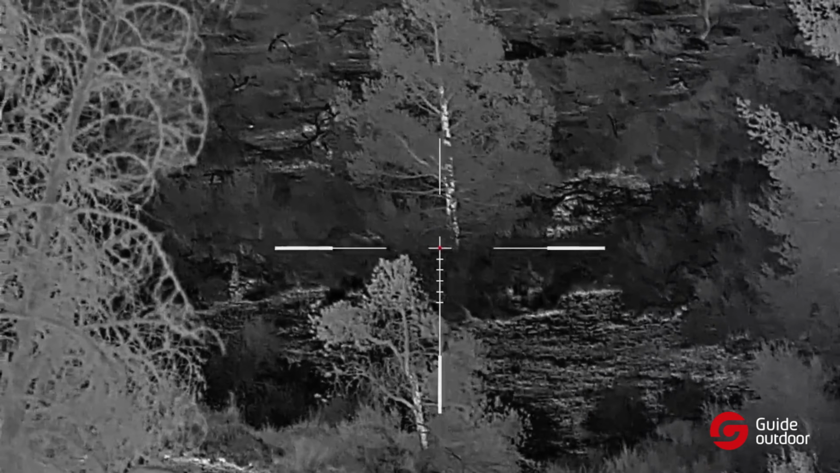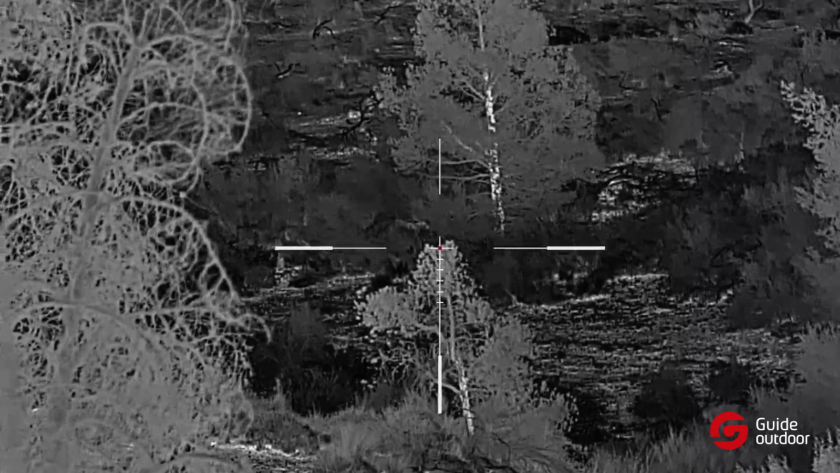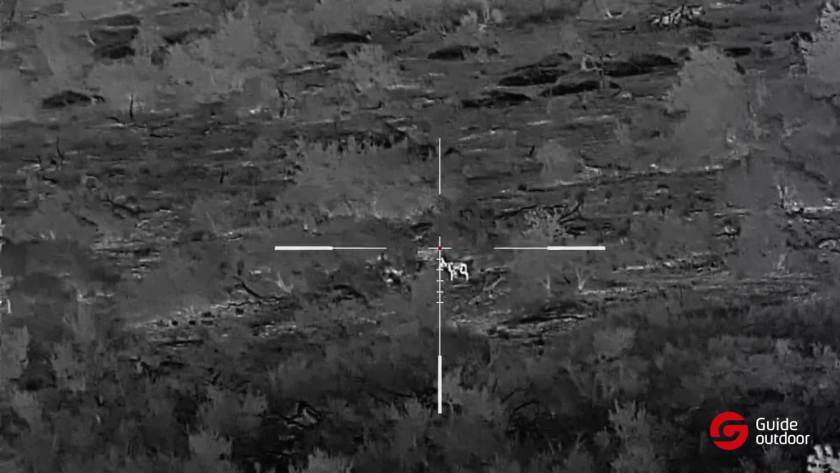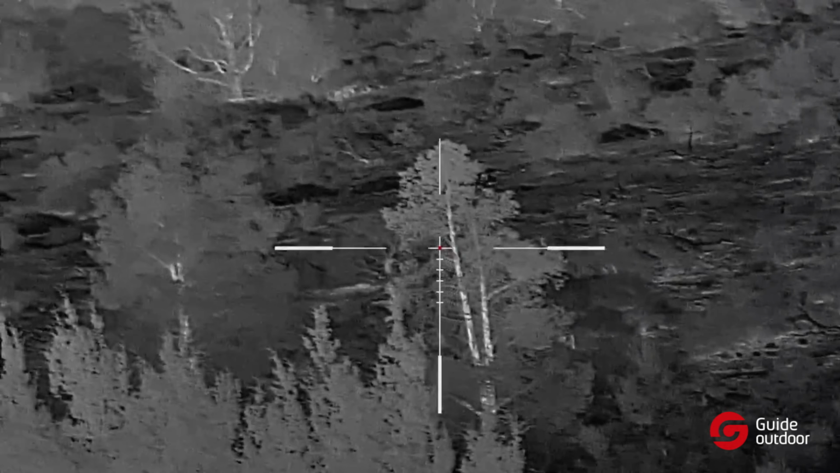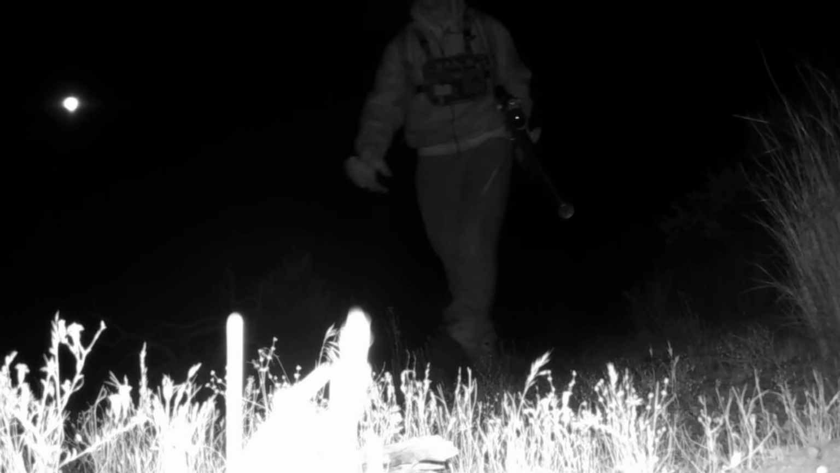It looked as though he was nosing around for some rabbits, and I just patiently waited, and he finally came within about 130 yards, and I took the shot and it went right over his head, and he booked it off to the left side. I waited for a little bit. I didn't see any more activity, and so it was on to the next spot.